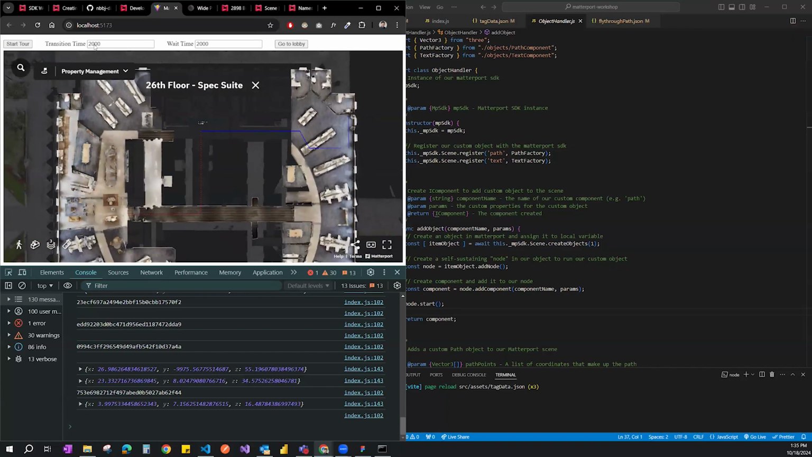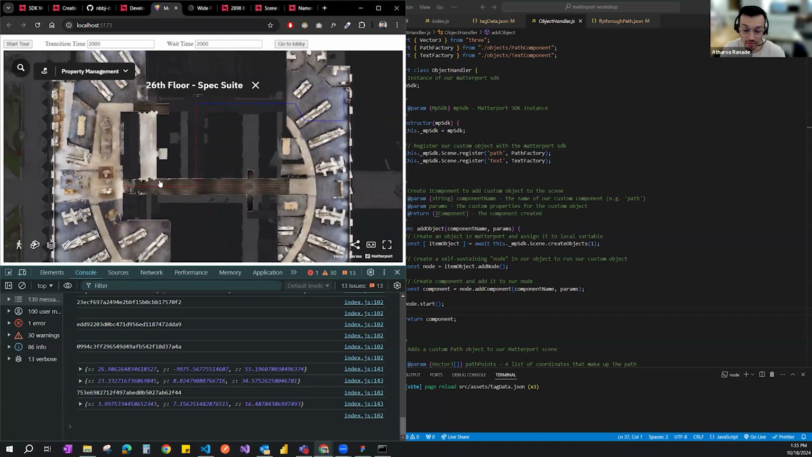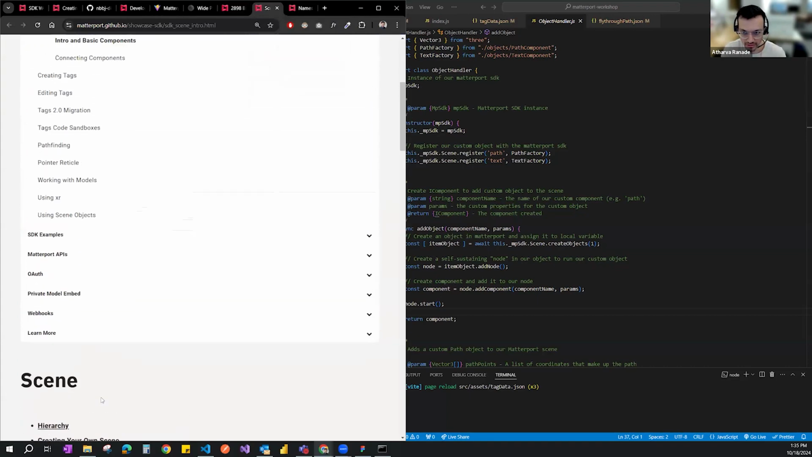And so if we are uploading an FBX or an OBJ object, then that would be bound to the scan, not the scene. So in that case, we don't need to do this specifically.